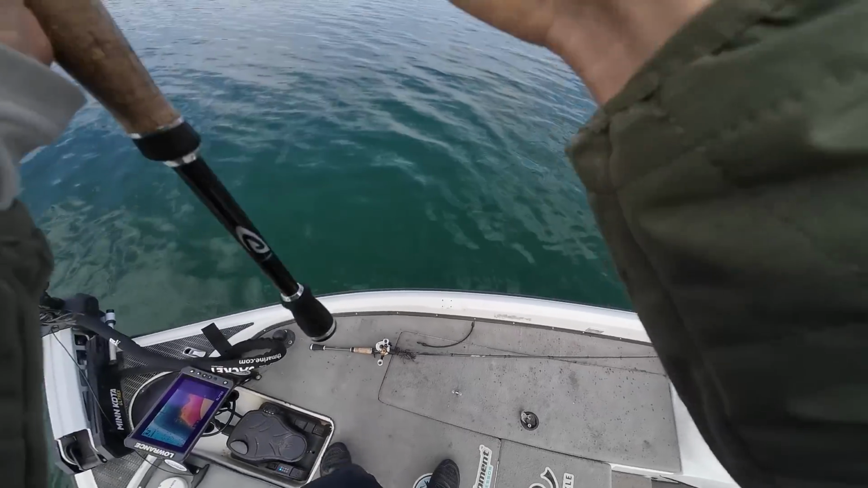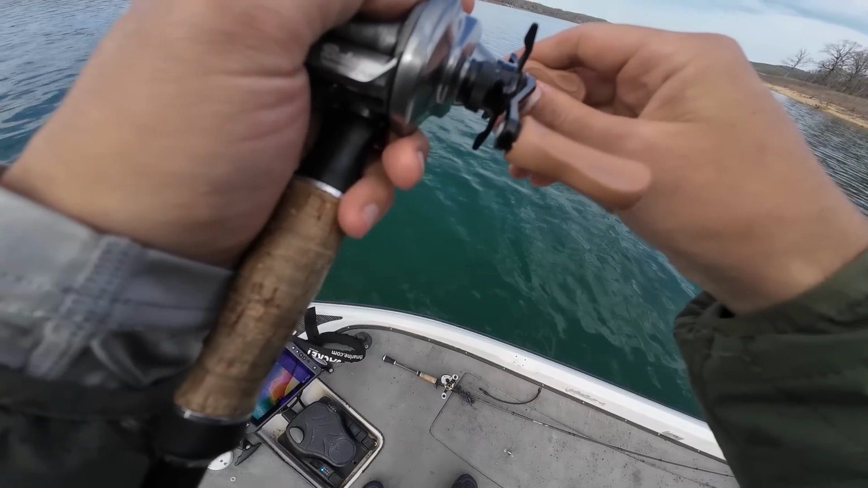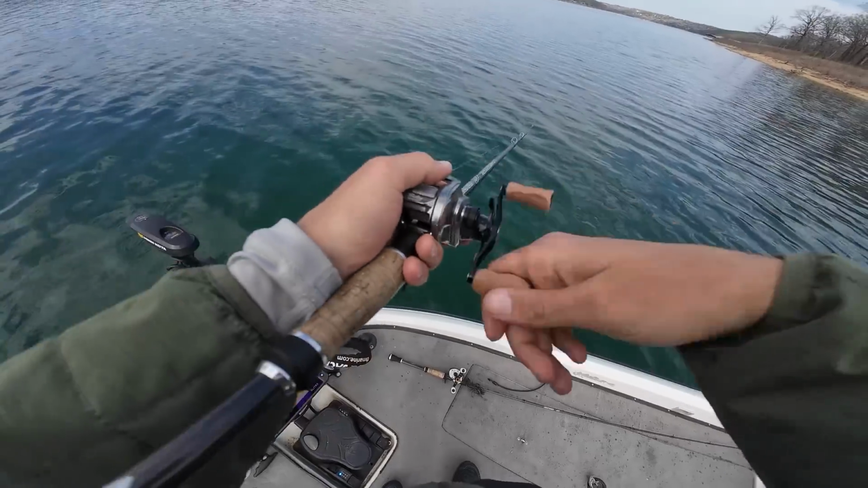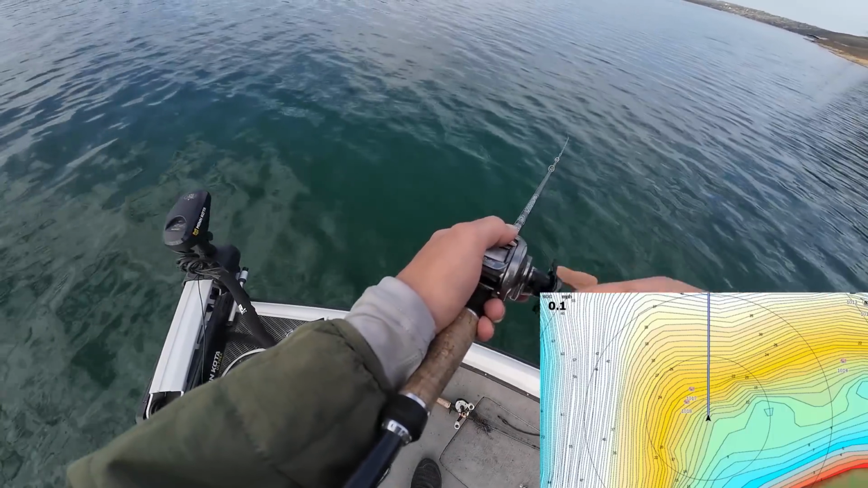Bomb that thing out there. Just saw a fish bust over here. Don't know what it was, on this point here though. Hoping I can get at least, I don't know, a couple more bites.